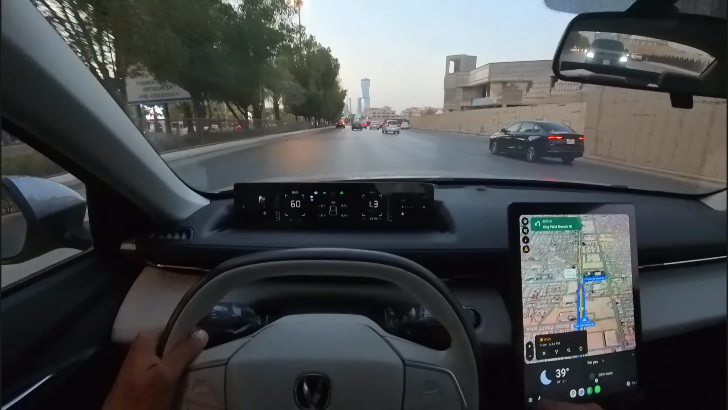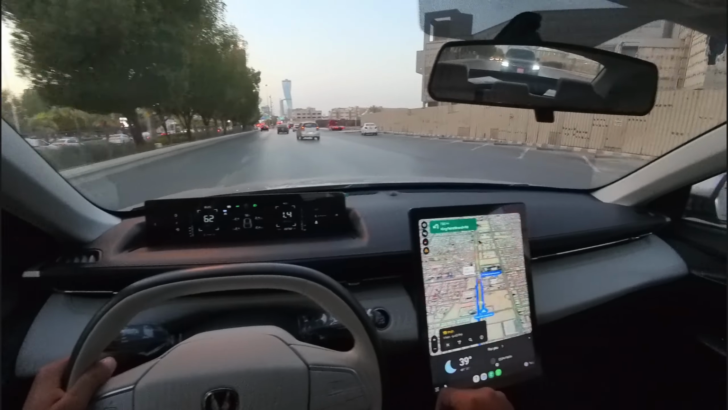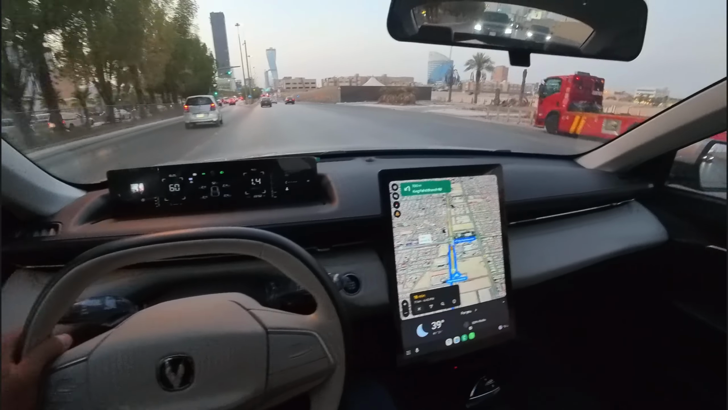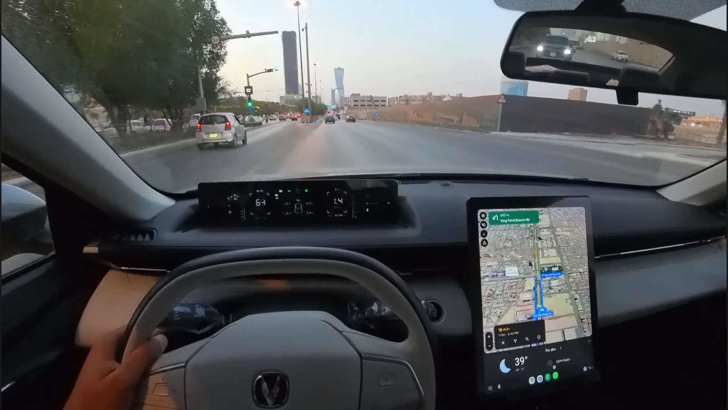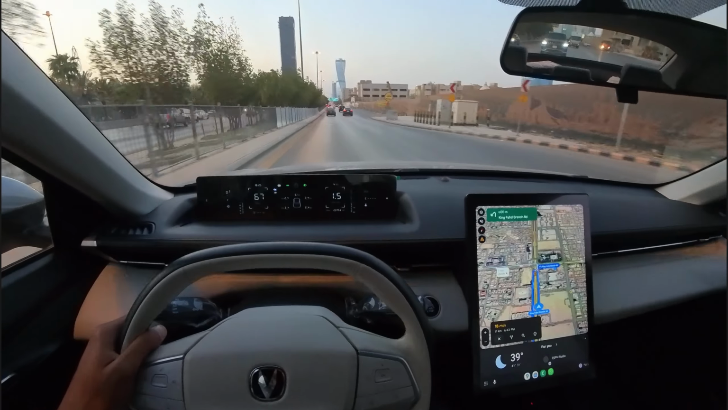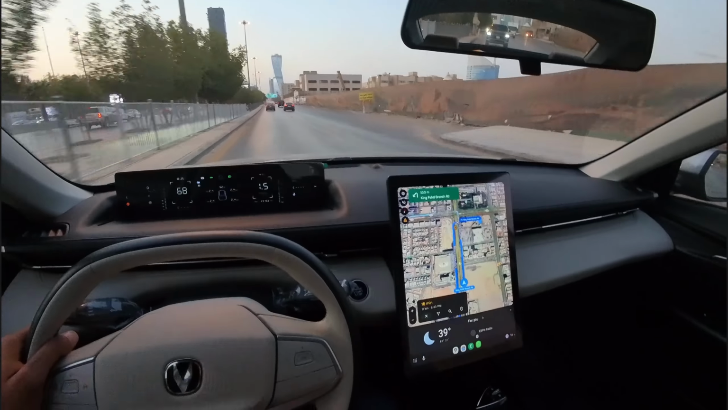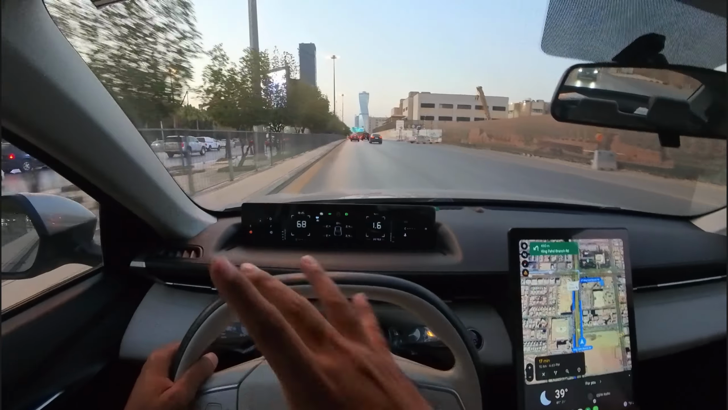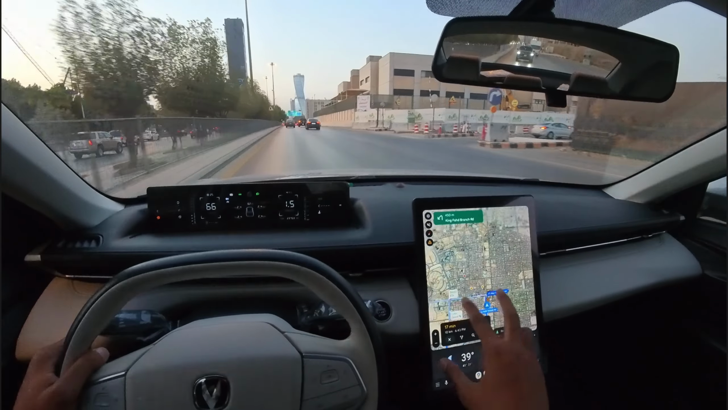Also have to get the car refueled, so that's also something we need to do. Maybe I will get it done after I leave from work at night, or maybe I could do it on the way if I find a fuel station. There's none over here, so I wouldn't actually go here.